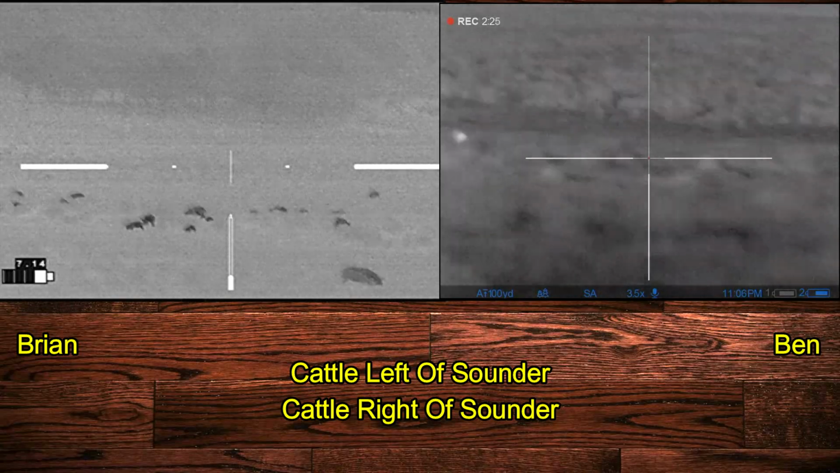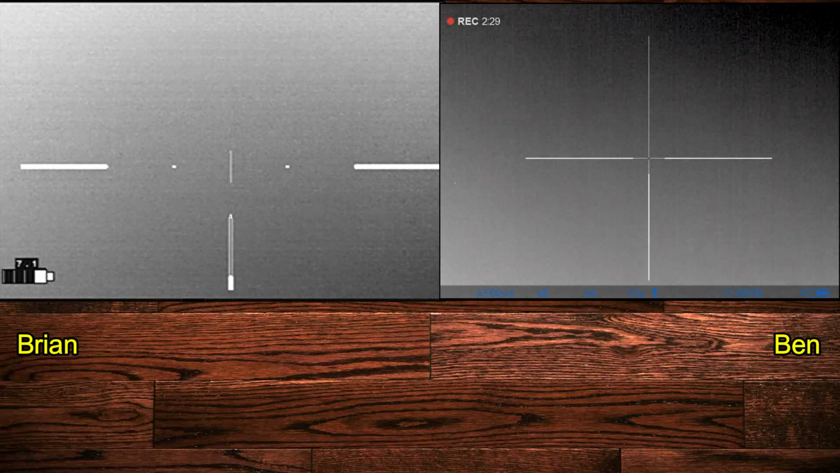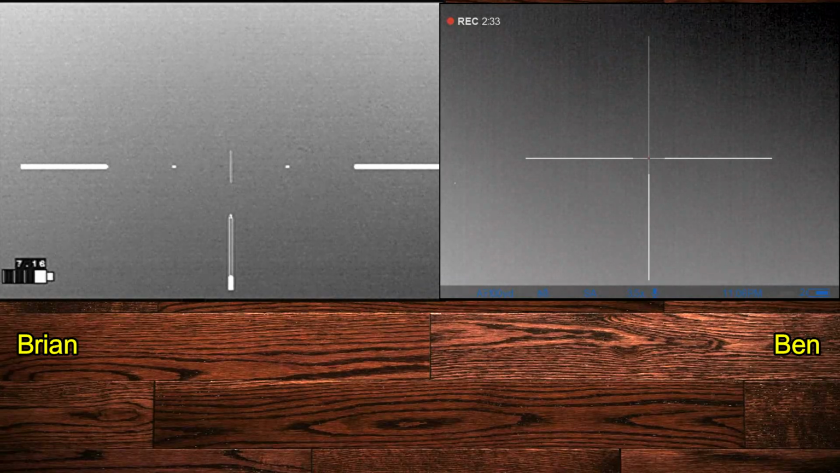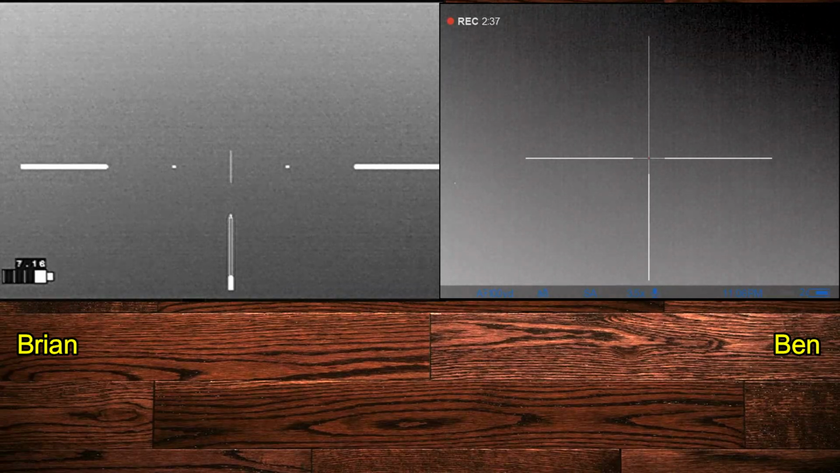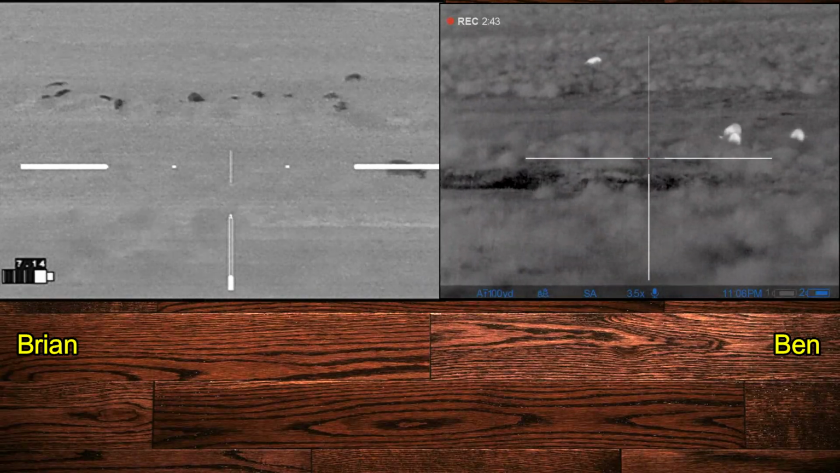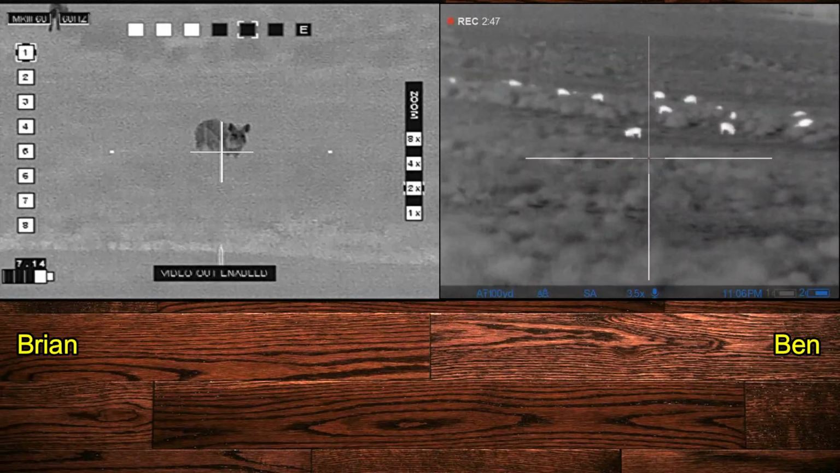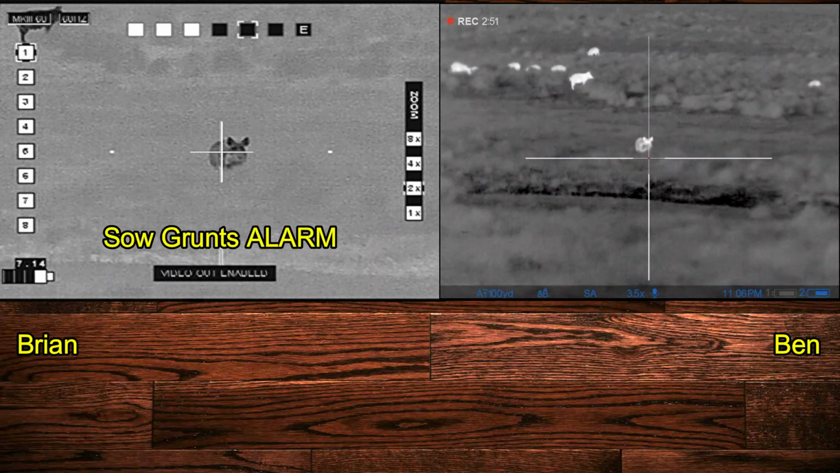However, the hogs still seem to be a pretty good ways out, and we decide we're going to push forward one more time. Only 10 steps. We make our 10 steps forward, which we're doing right now. Set our sticks down. And if you look on the left-hand side of the screen, I scan over, and I'm looking at this sow. She looks up, and she can see us. We are spotted. I tell Ben, she starts grunting an alarm, so I start the countdown.